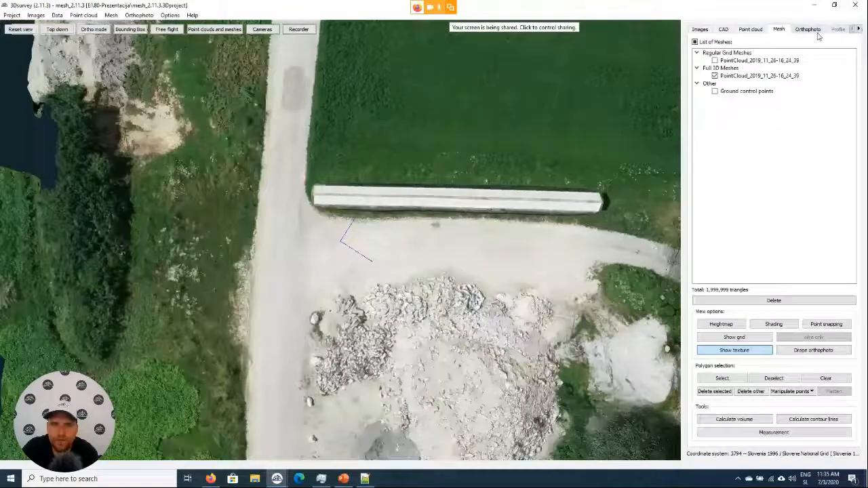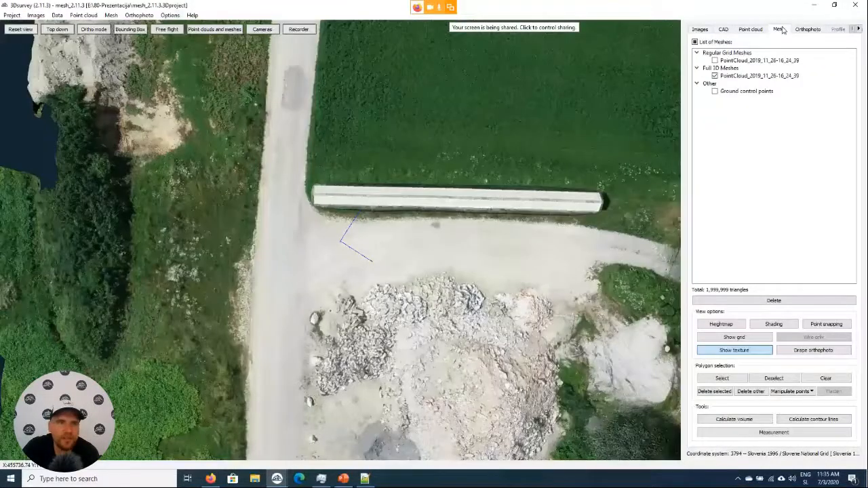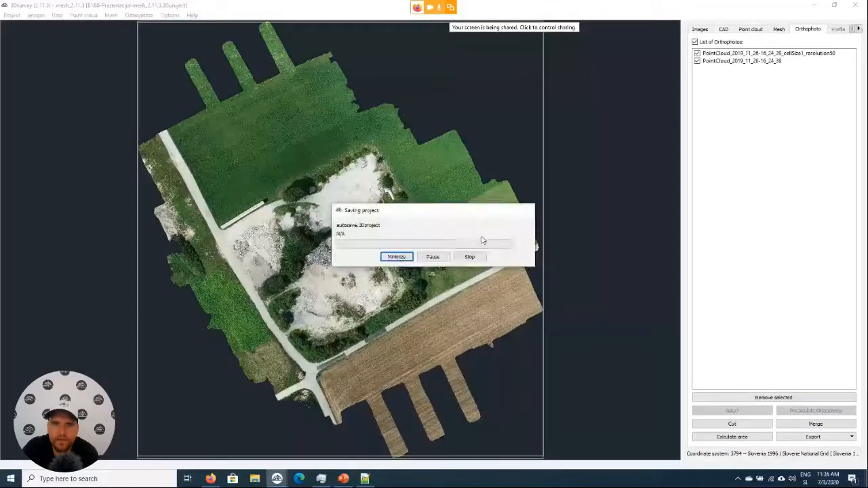Now, if we make an orthophoto out of this one, I just have to recalculate it real quickly. So out of this one, it will also tell us true orthophoto, calculate. Let's stop the autosave.